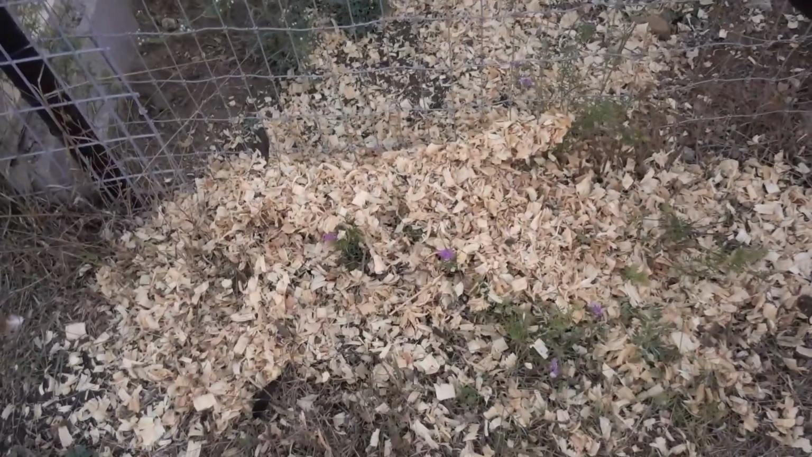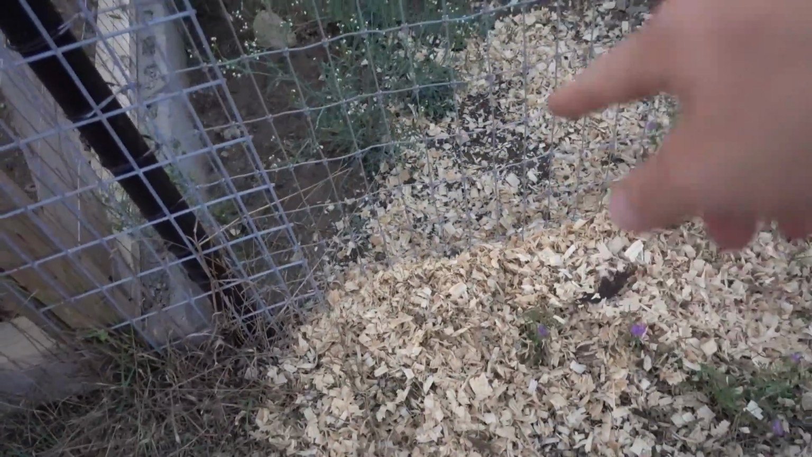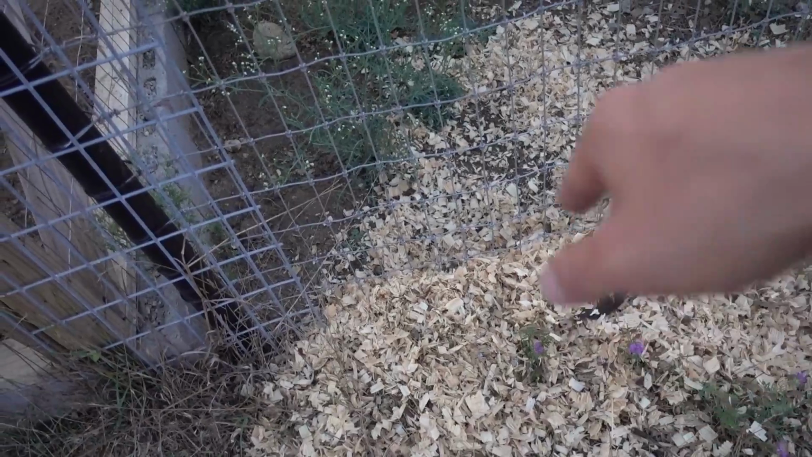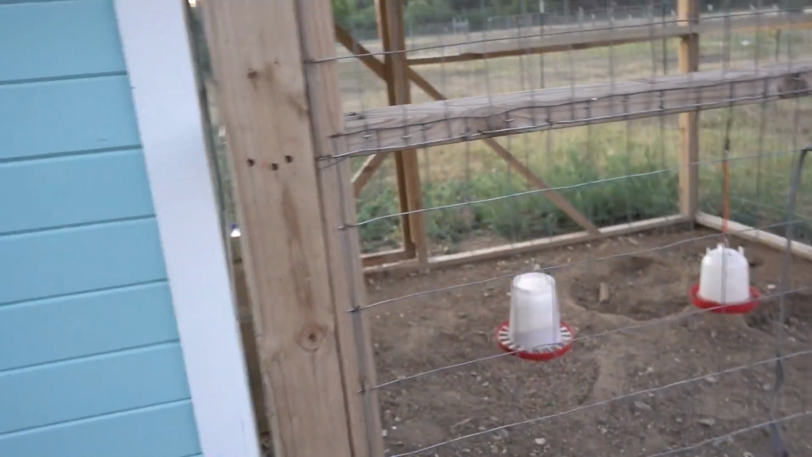Raccoon. So here, actually, Meredith just cleaned the chicken coop and she dumped it, so that evidence is gone. There was something trying to dig under here. It didn't get a very big hole, but you could see where it had scooped out a little bit of dirt and pulled it back. Seems like a raccoon. So how did the raccoon get in there? Because that gate was closed.